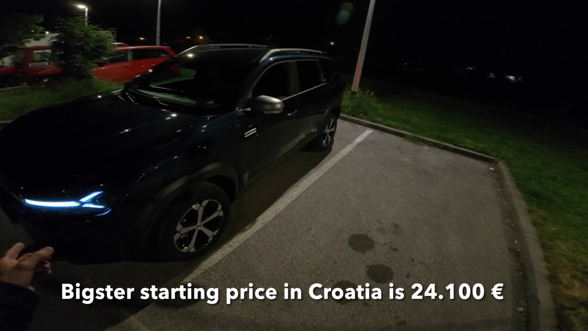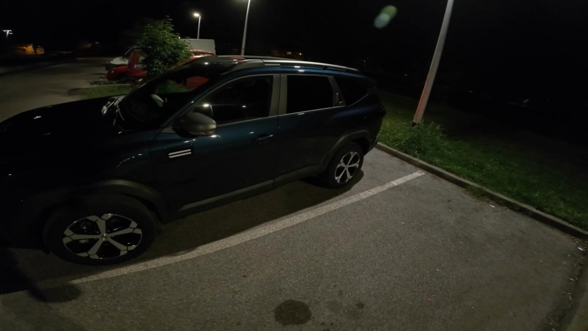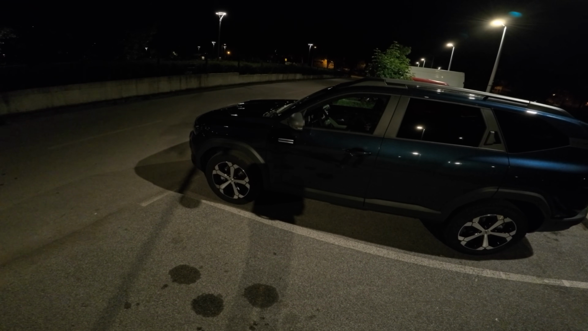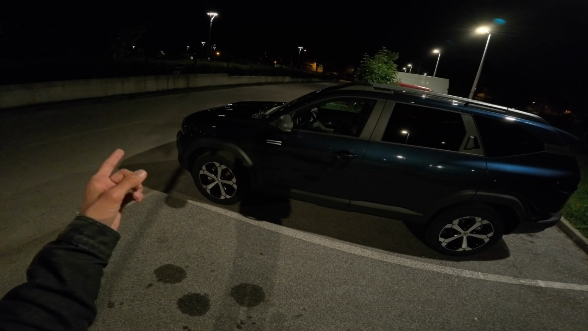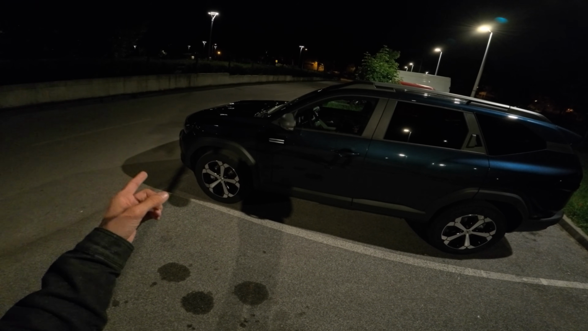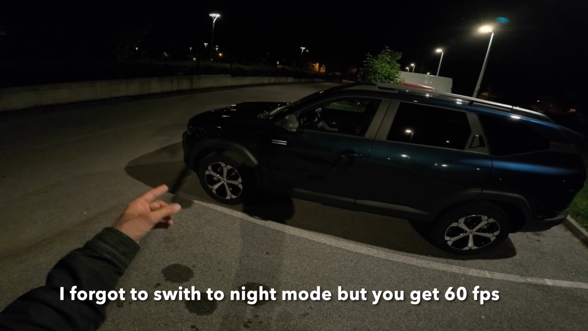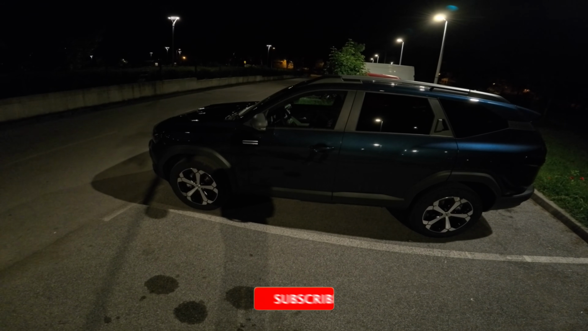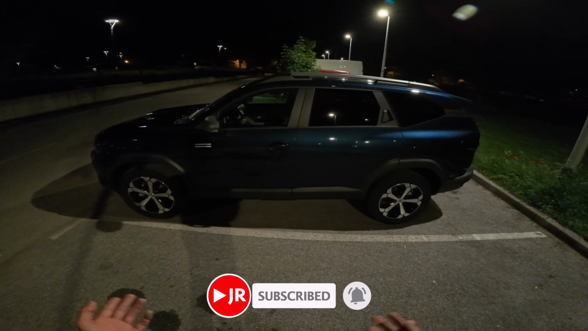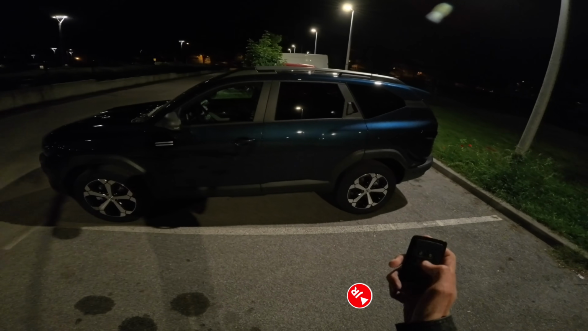This is the full hybrid with 156 horsepower, 155 in Croatia. It's front-wheel drive. This one has the 4-cylinder naturally aspirated petrol. It's 110 horsepower, and then there's the electric motor with 50 horsepower. Combined system horsepower is 156, or 155, whatever it's labeled in your country.